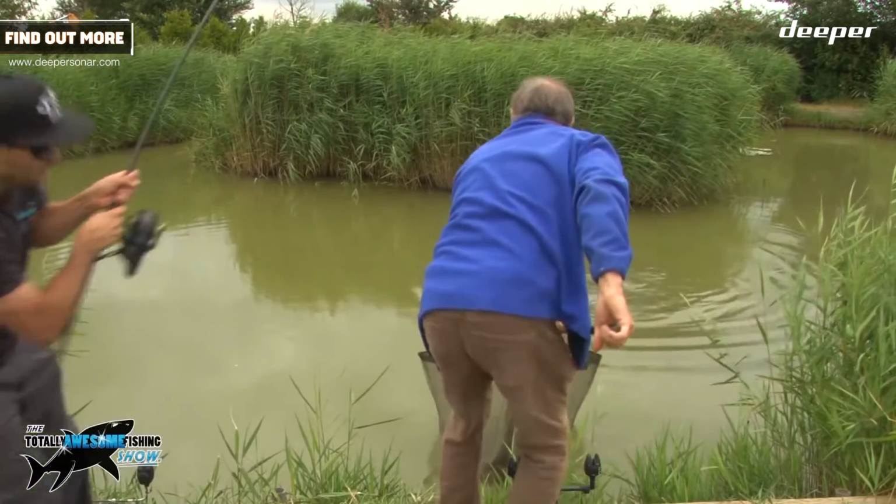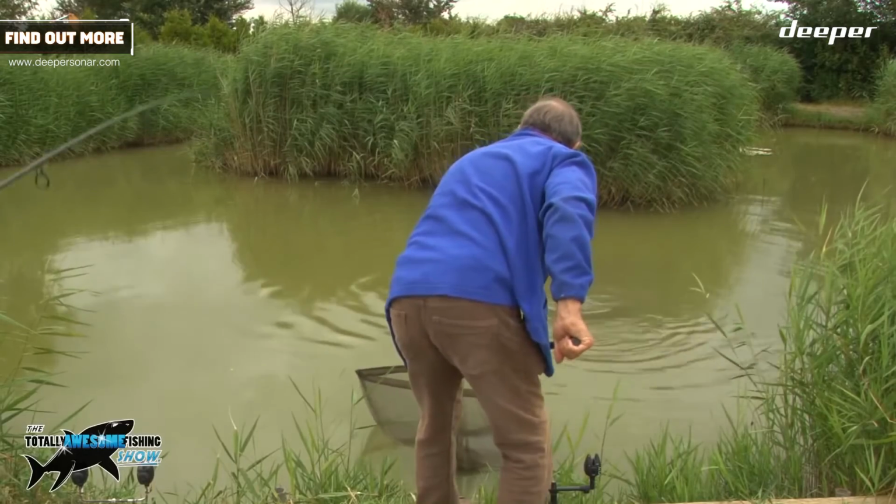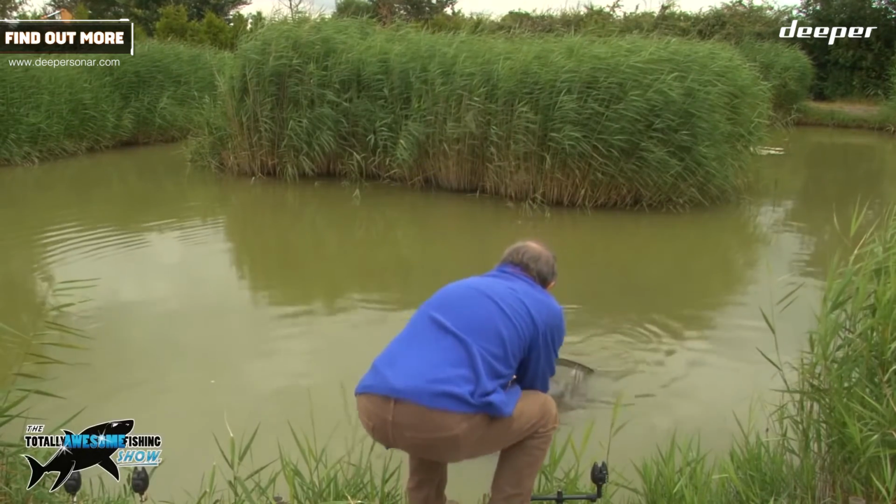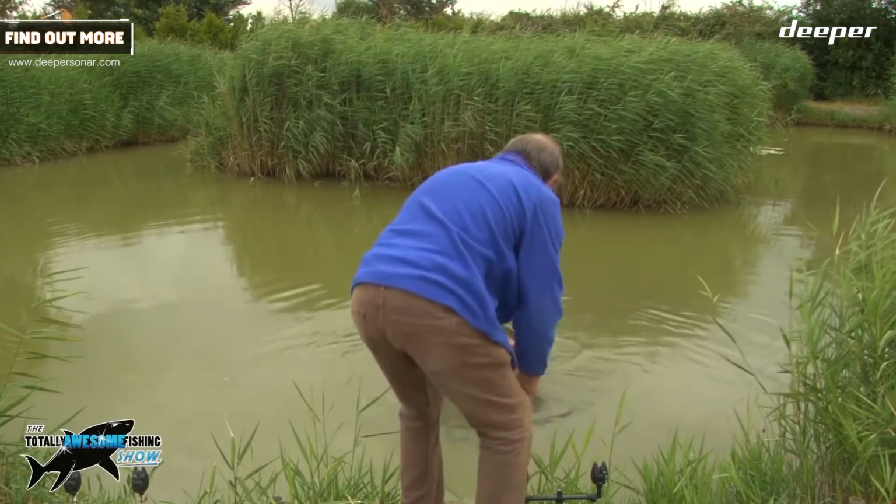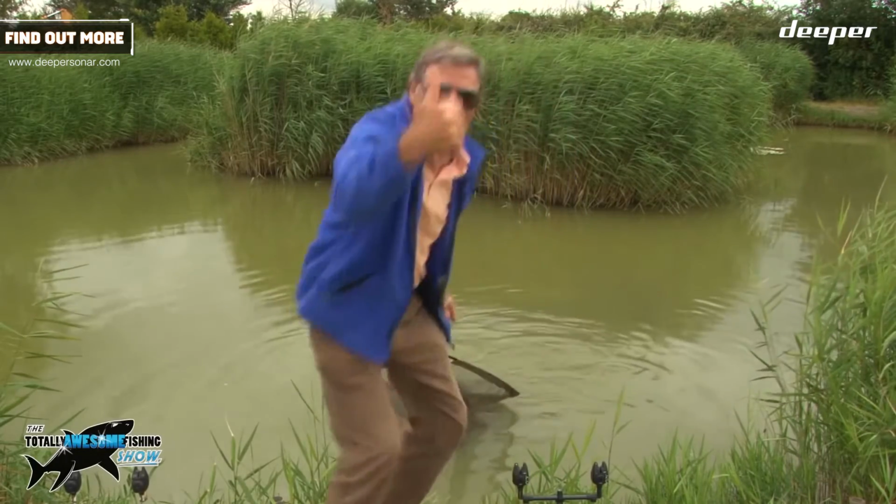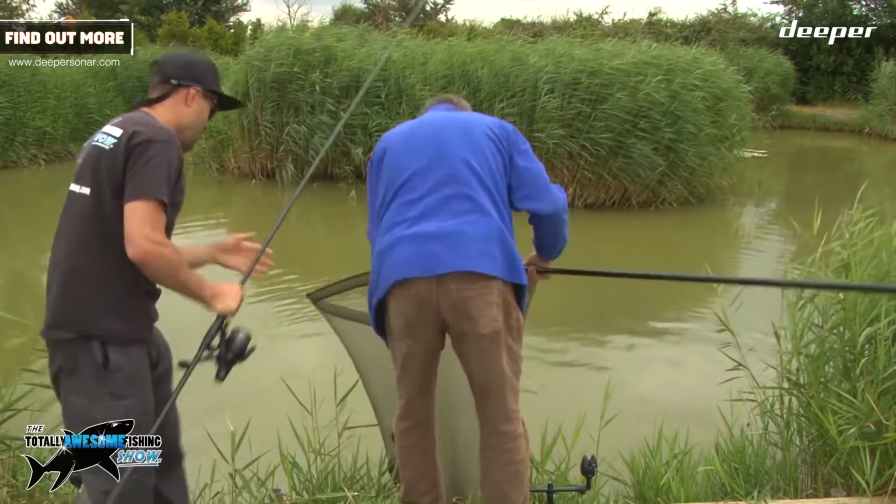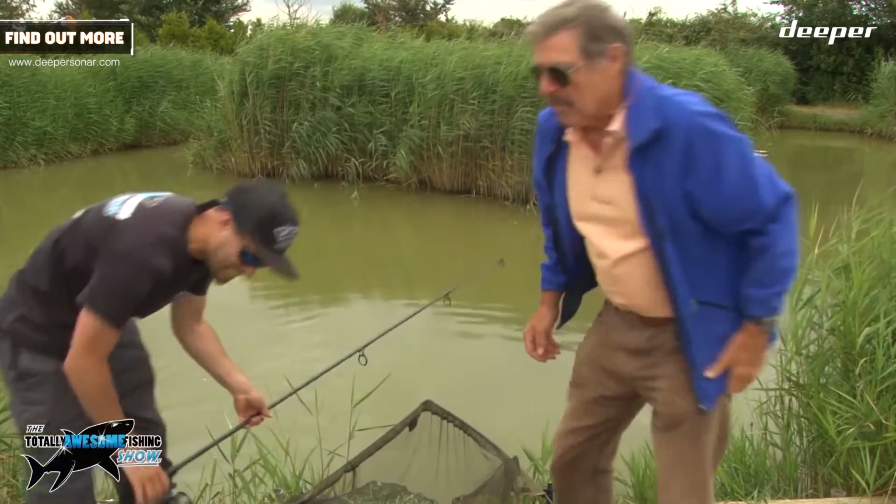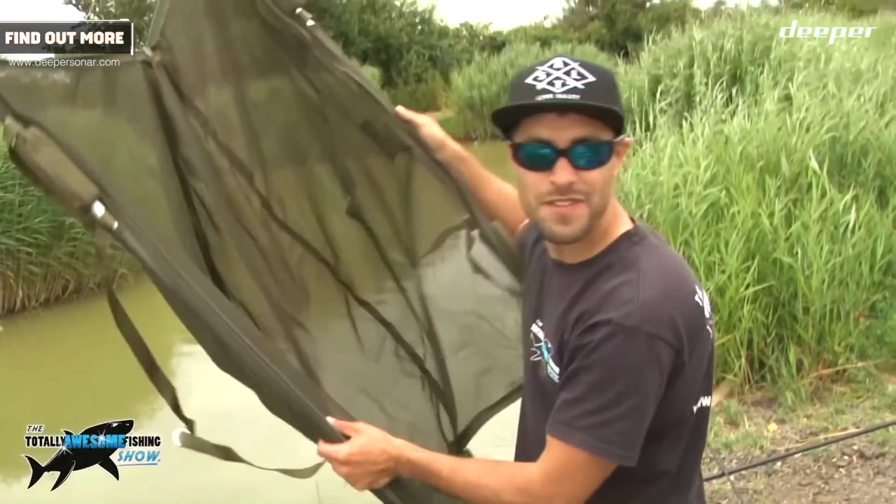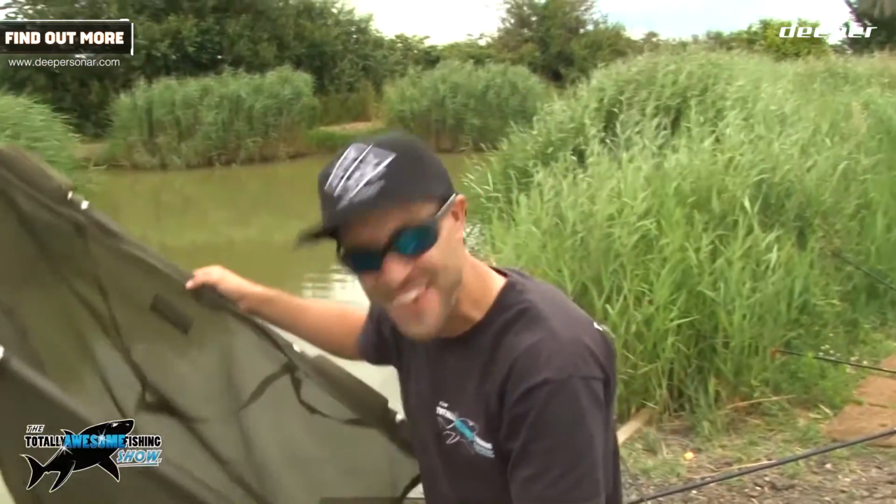I'm gonna walk. He's not in, he's not in. He's not in. He's in! Yeah. Come on! That is insane. Hold on. That is my biggest UK freshwater fish. Hands down. I don't think he's going to fit, Dad. This is for a 40-pound carp. I'm not sure that's a big catfish is going to fit in there, I'm telling you.